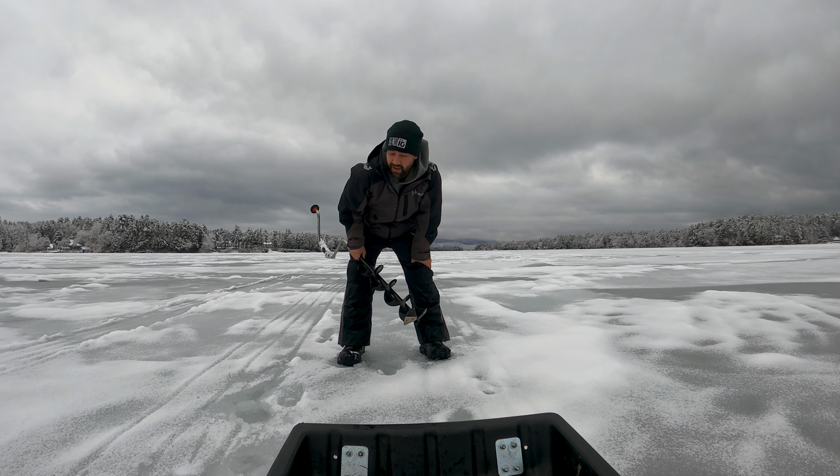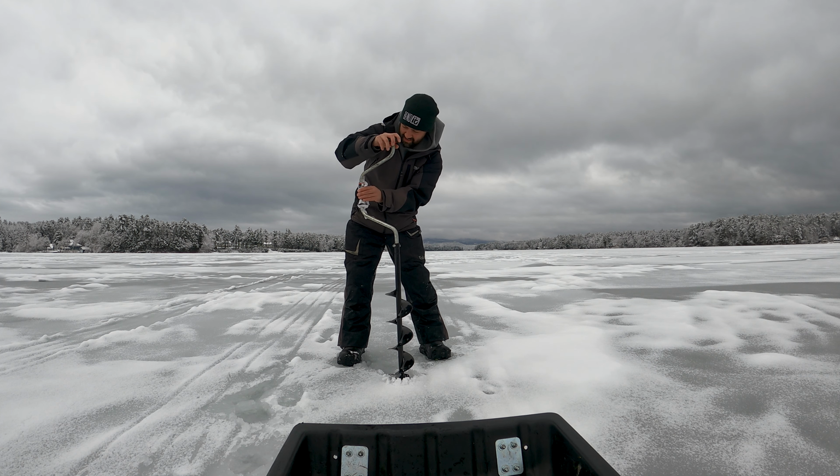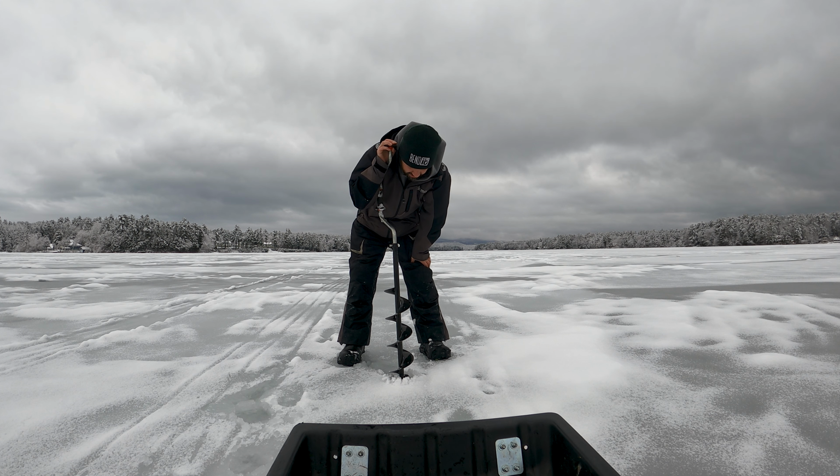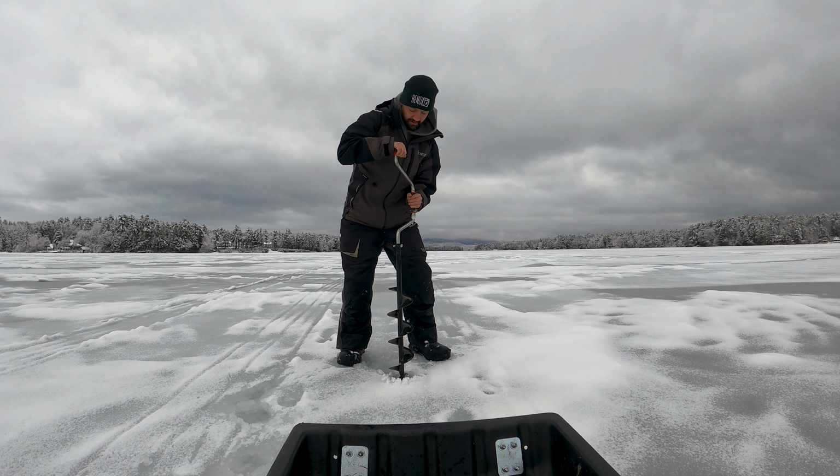So we're in a pretty good spot. It's a little windy today, but this is the second auger I ever owned. This is a 6-inch Clam hand auger, which I hate using because you're sweating and out of breath by the time you're done using it. But let's see how much ice there is.